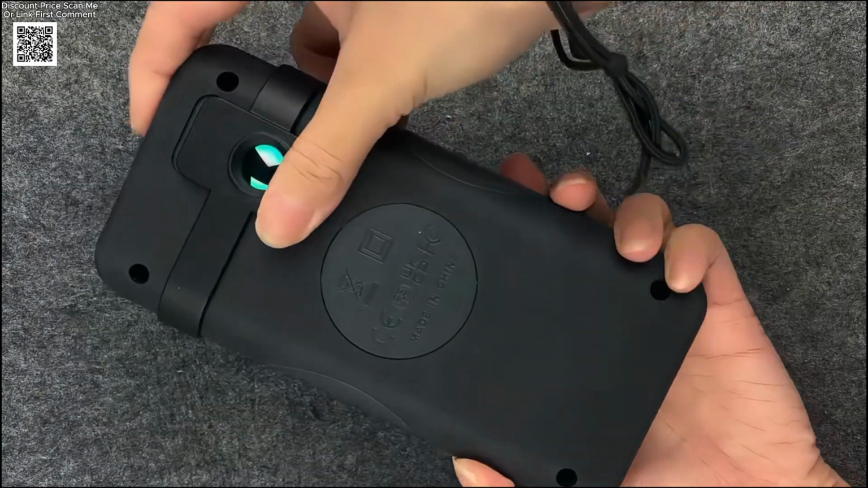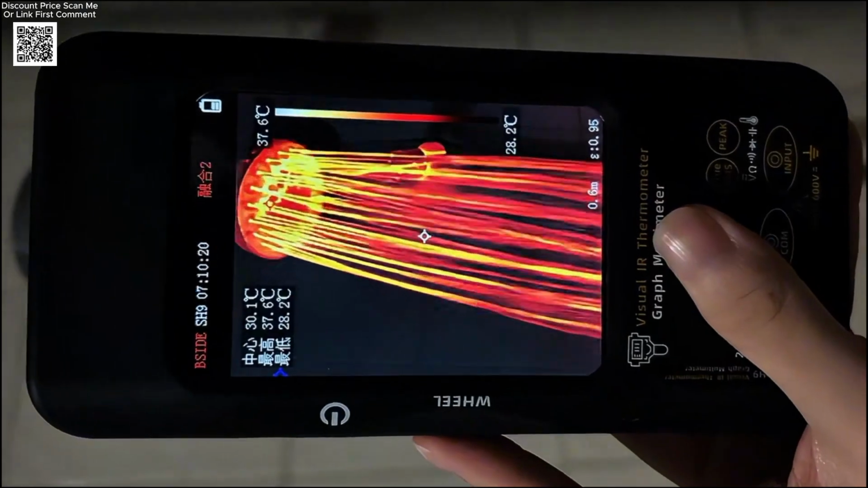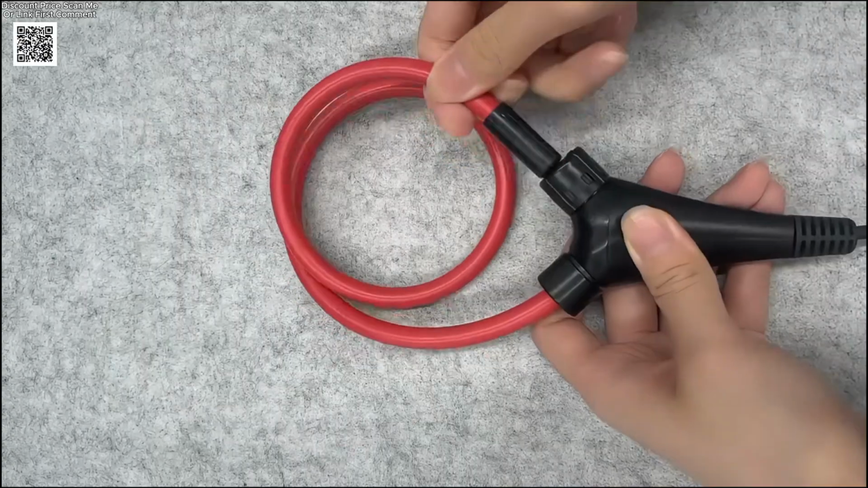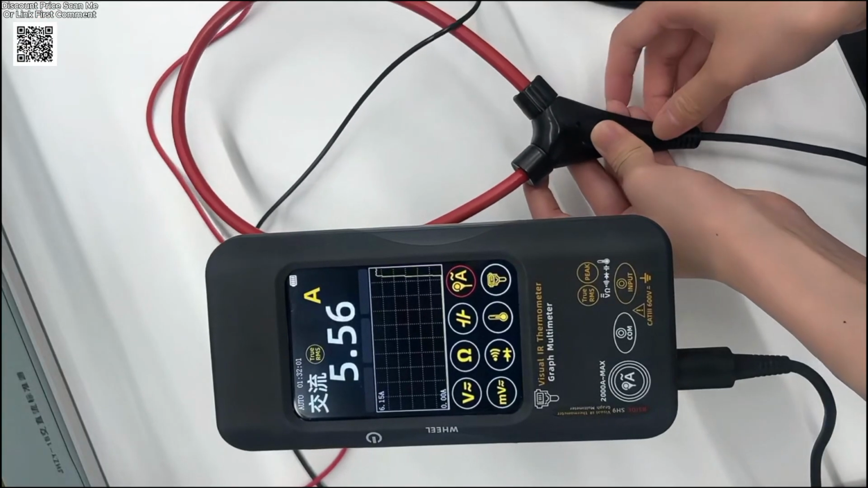For power, it uses a rechargeable lithium battery with up to 8 hours of runtime and convenient universal serial bus charging. The device supports 7 languages, and the computer software lets you transfer data, create charts, and export thermal images.